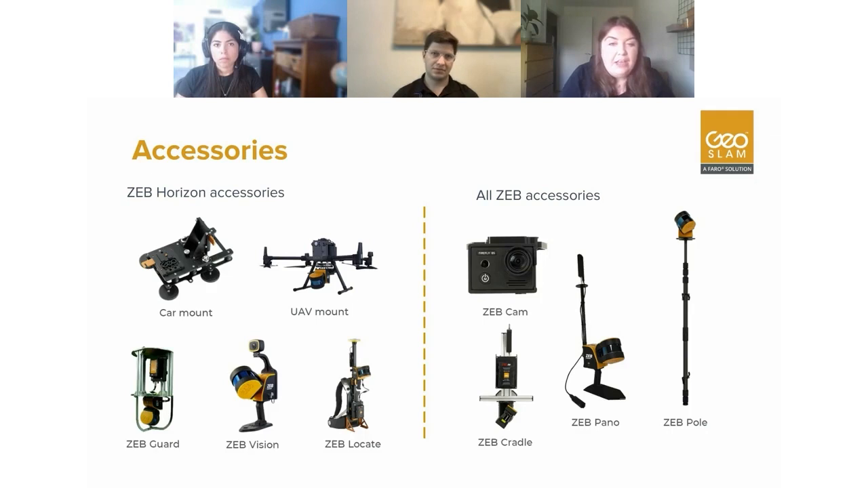You want to be again in a place where there's some features, but we've pushed this to the limit again, where we've had some empty fields with some power lines and things like that. All of the sample data is on our website at geoslam.com, so you can have a look at some of that we've captured with the car and the UAV as well.